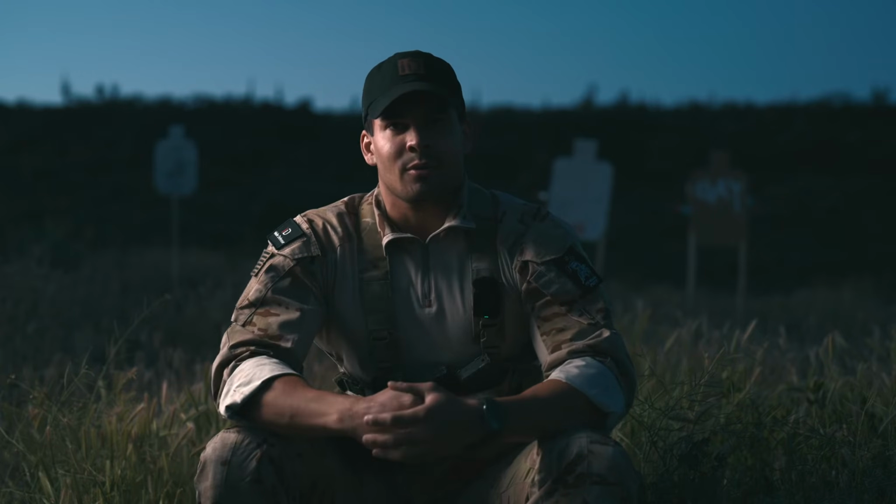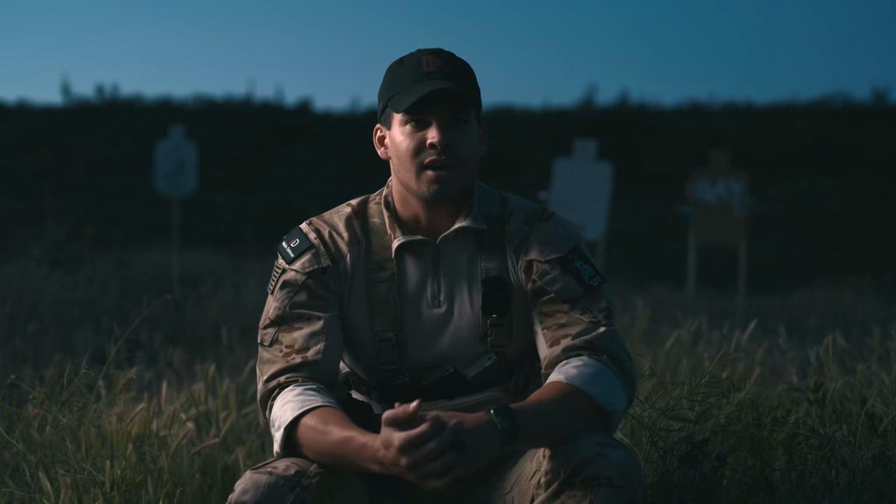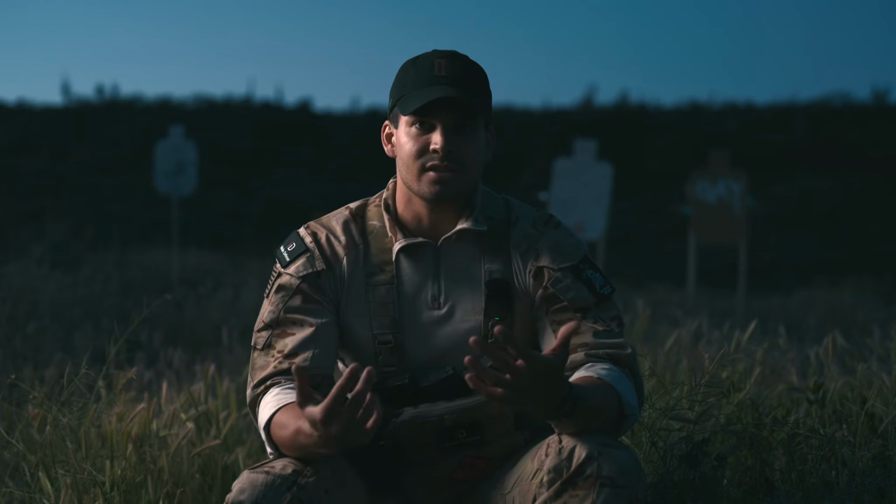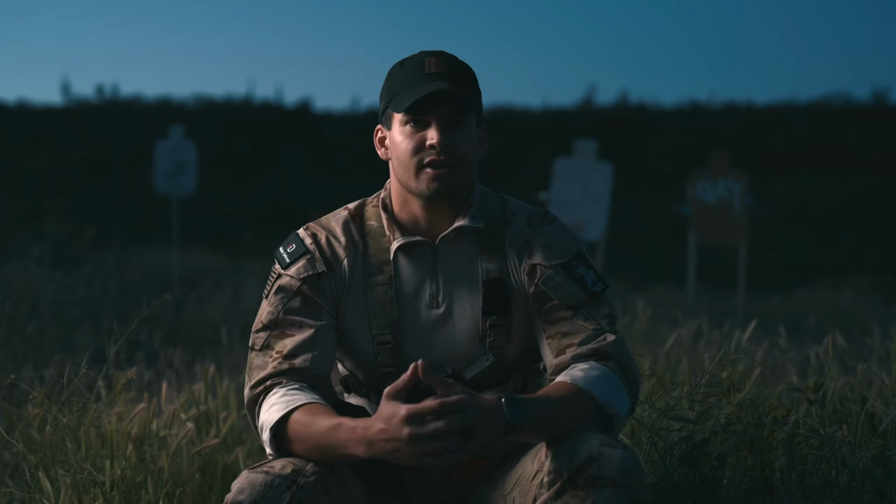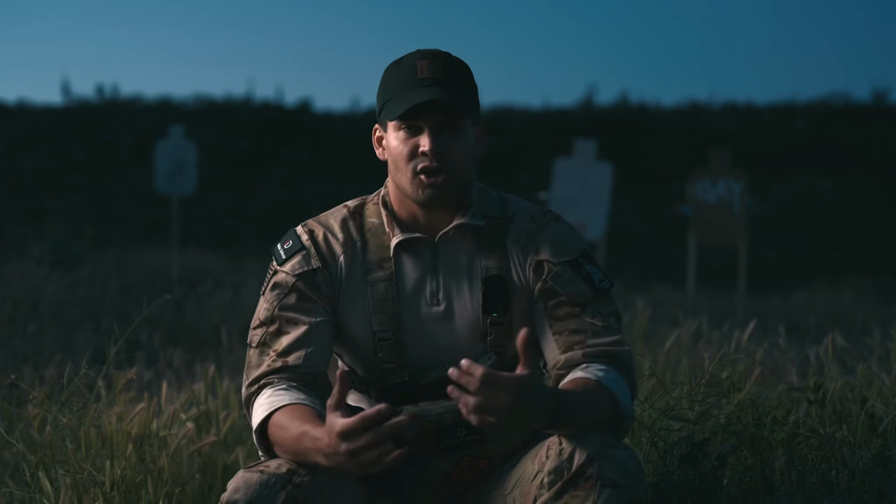When I started it, I wanted to bring the most universal target system I possibly could. That's why we made them to fit on target stands you already have. Minimal supplies are needed to use them, just a can of paint. They come with the clamps and whatnot. And what we did with our Gen 2 targets, it does work with our Gen 1 targets, but as you saw in this whole video, they are the perfect thermal targets.